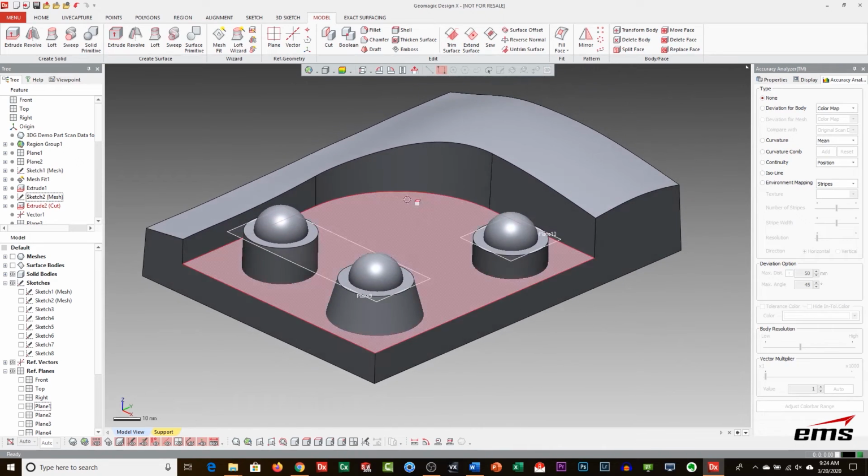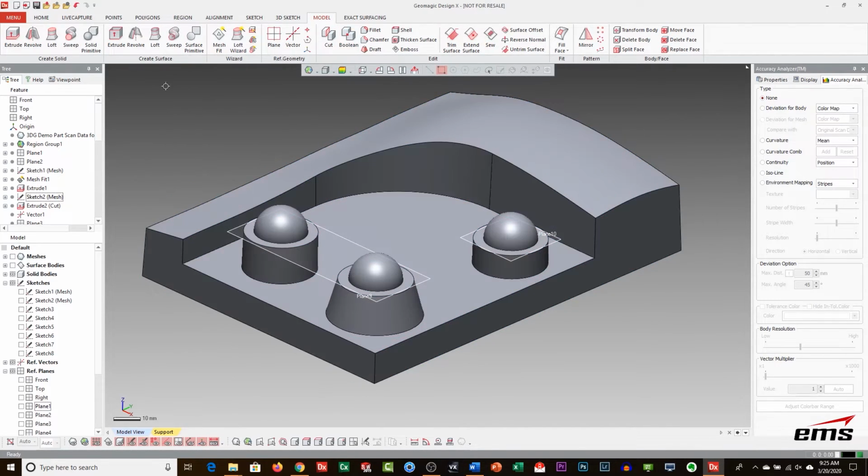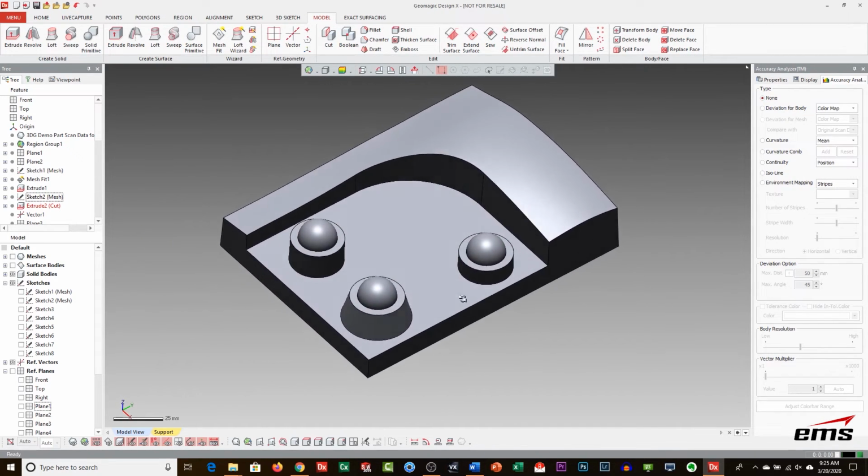Okay, so we have those, and then for the rest of it, we can just do a Boolean. We're going to do a merge, which is like a combine. Select all, and hit OK. So we've got those. Let's hide our planes. So you can see what we have.